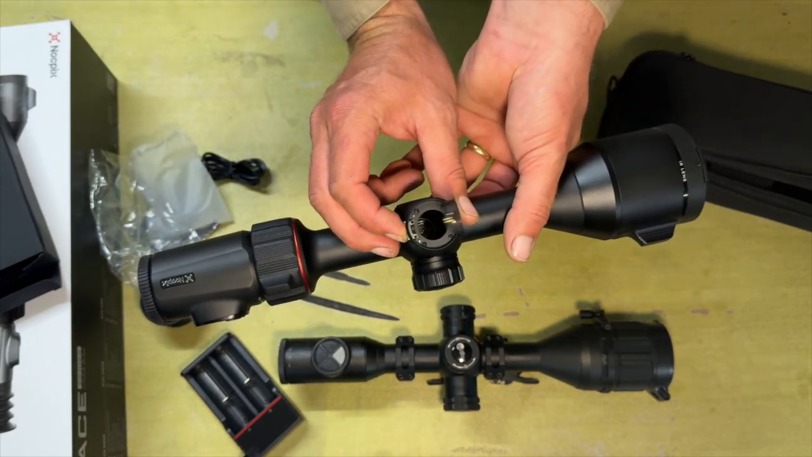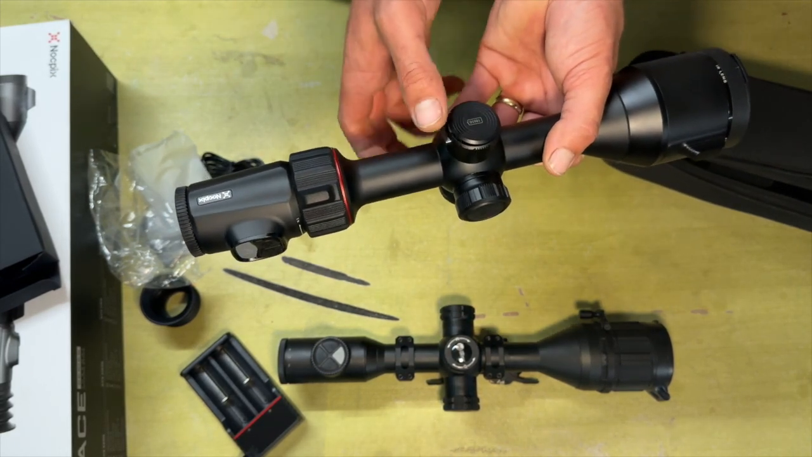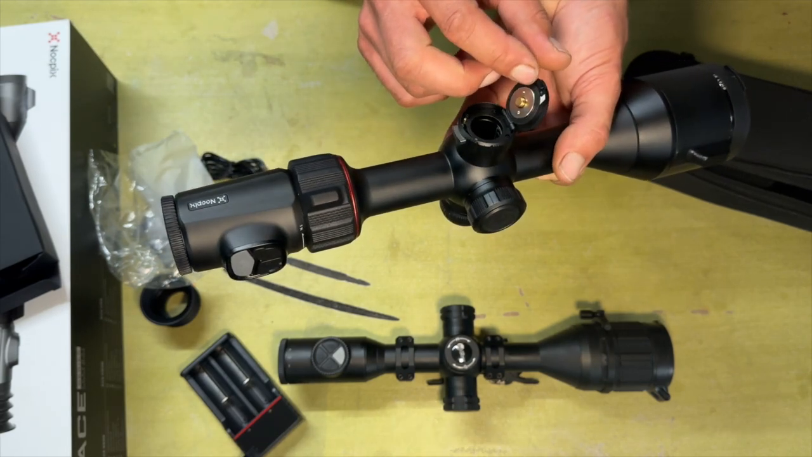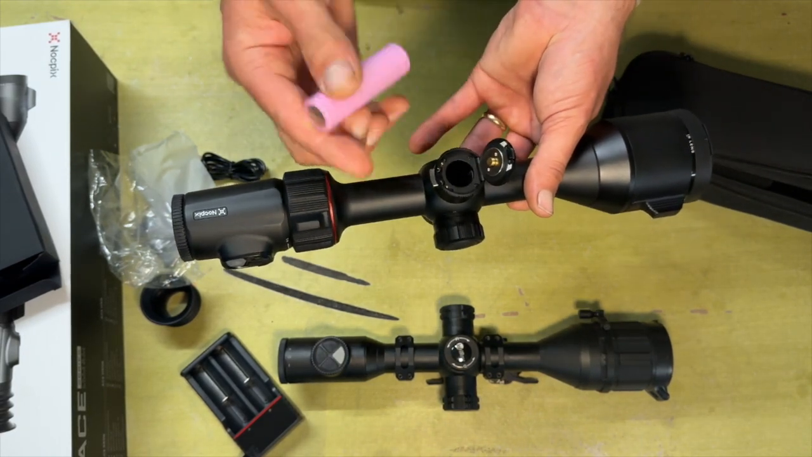This battery compartment here, rather than having one to unscrew like this one, you just flip the battery compartment or push that button and it just flips open. So it's great that it takes an 18650 battery, which I've got one here. It didn't come with one, so I'll put that one in there.